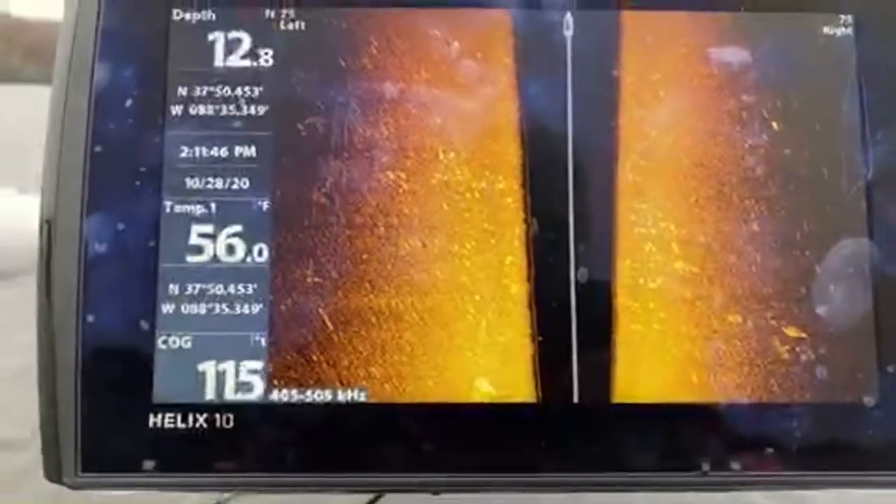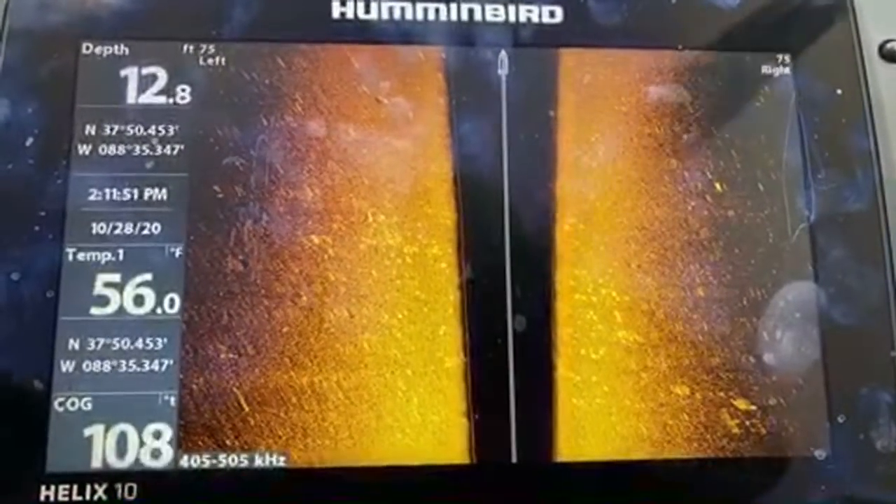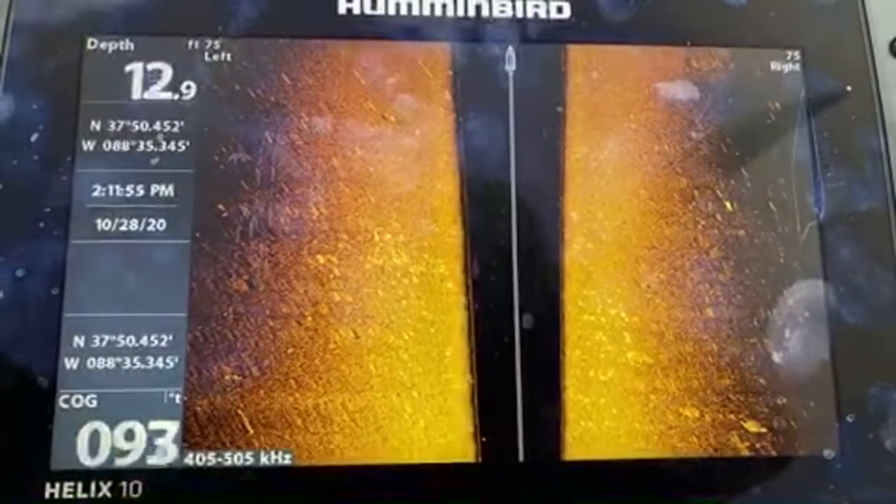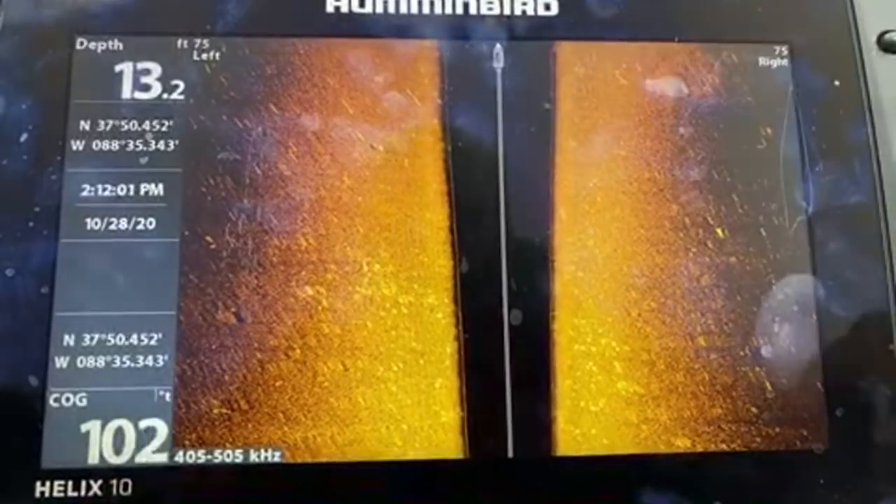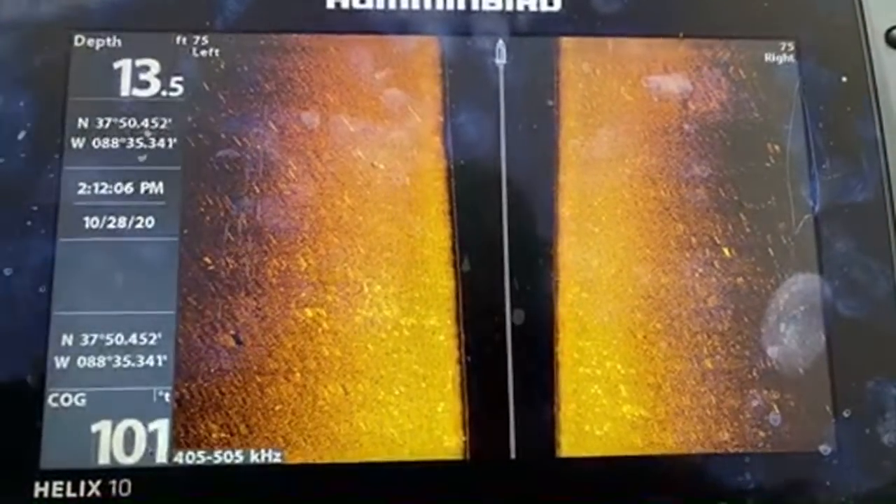So I can get out and do this. It's awesome. So right now you see a whole bunch of bait fish. We're in 12 foot of water. Let me back this up so you guys can actually see. Bait fish galore, about 10 to 11 feet deep. You guys can see those little white spots right here. Those are all bait fish. So they're hunkering down at the bottom. And maybe those are a little bit larger fish.